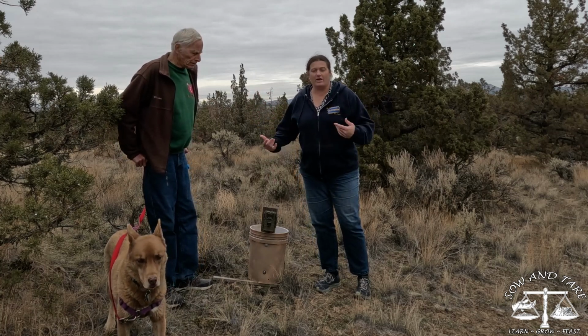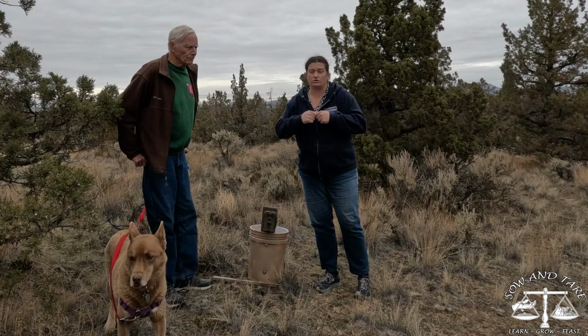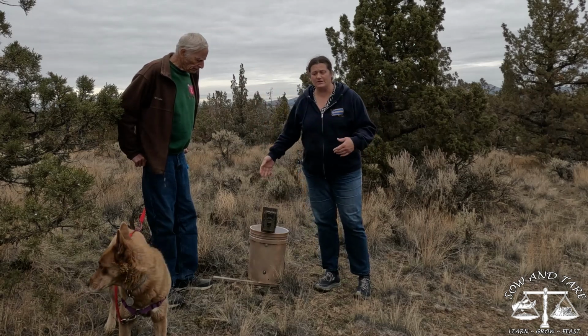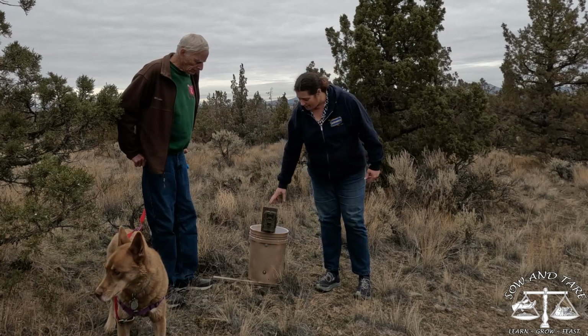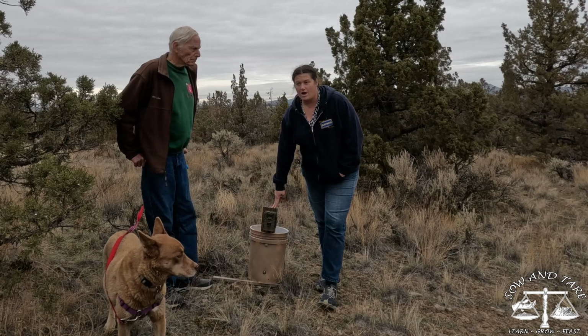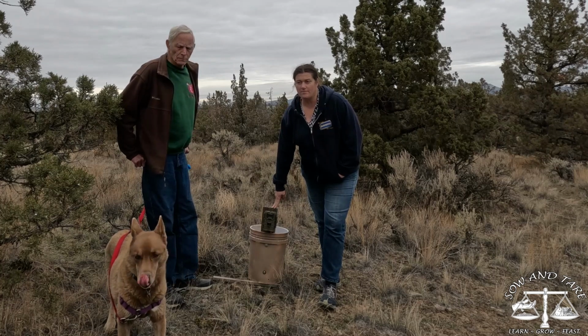They also come with a strap that you can attach to a big tree. There are multiple ways to mount these, and you can do it lower or higher. This is mounted at about the height that is appropriate for a coyote or a fox or a badger.